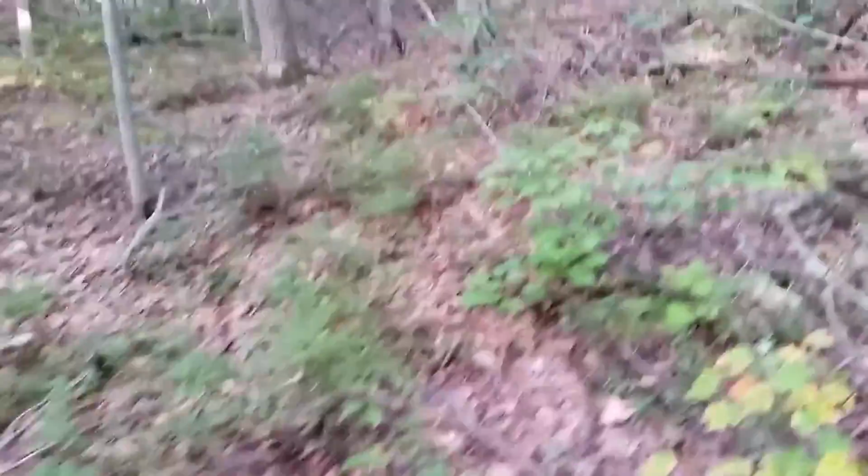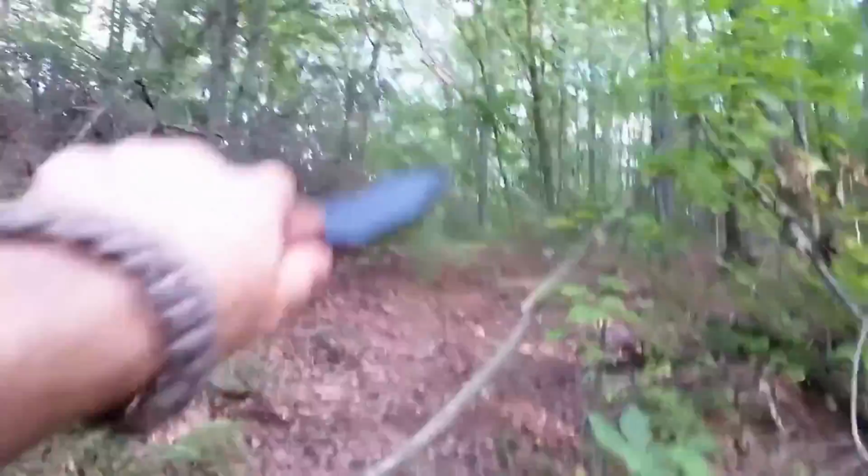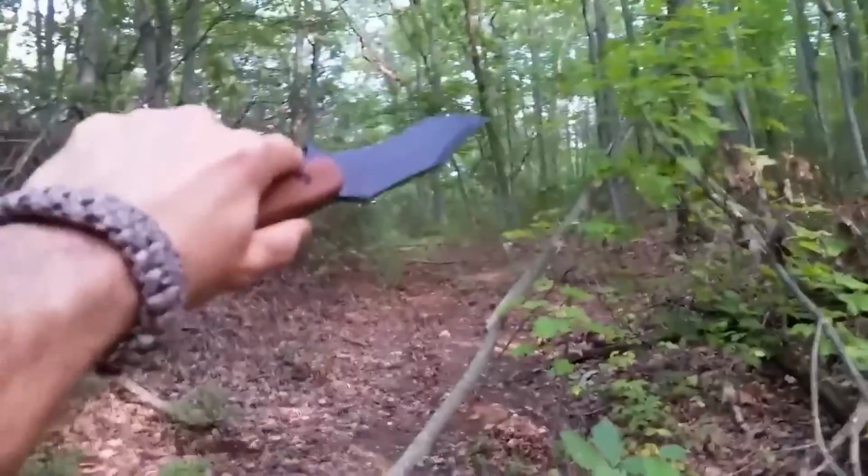Okay, we're deep in the woods, sort of. We're like on the border, because there's a side of the woods where there's people's houses. But I came to a trail that led to a trail that led to a trail.